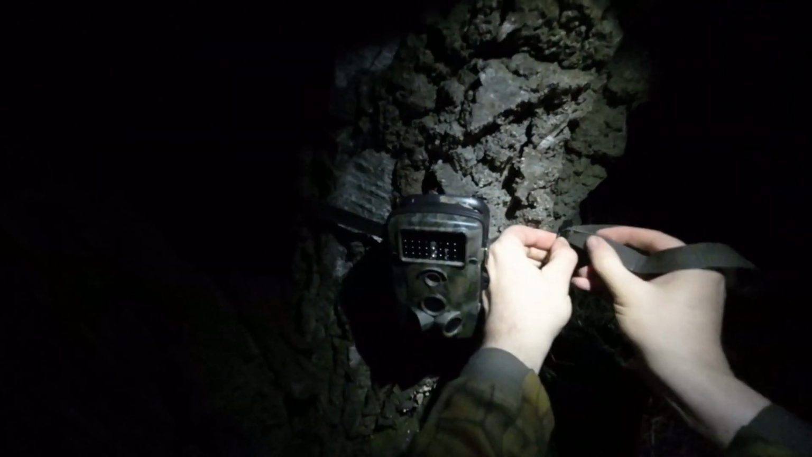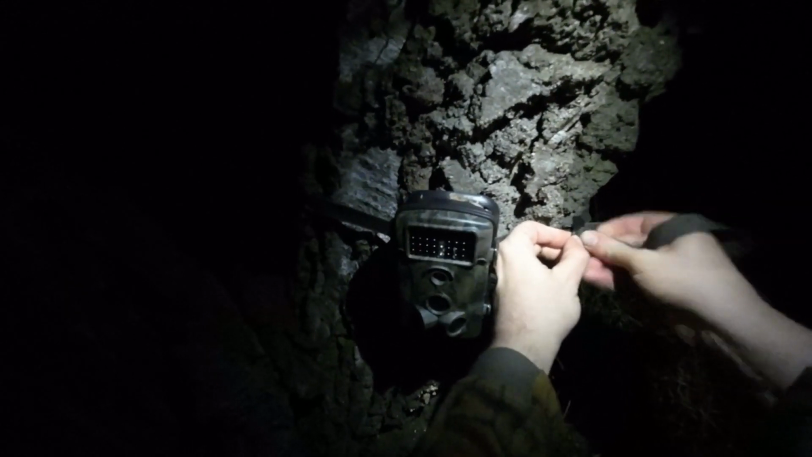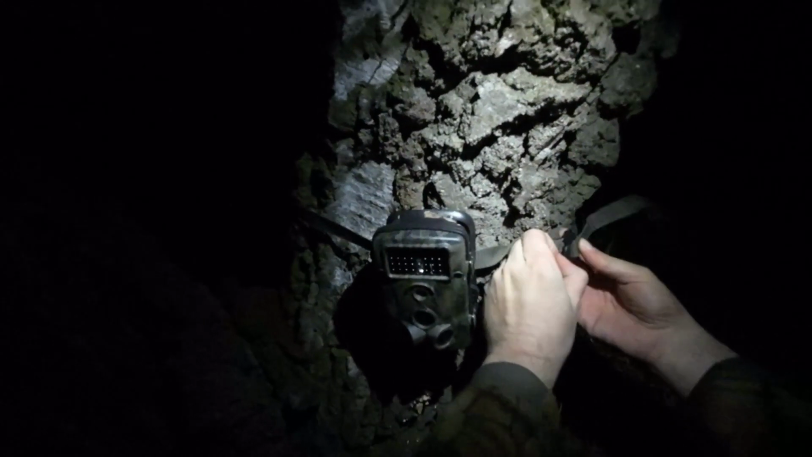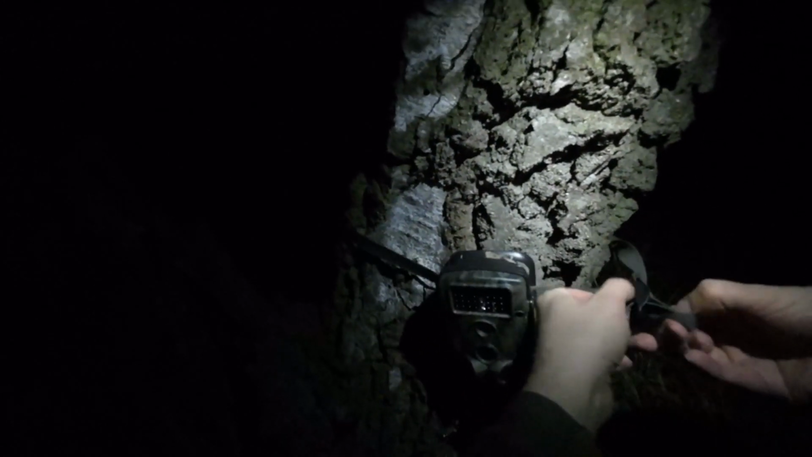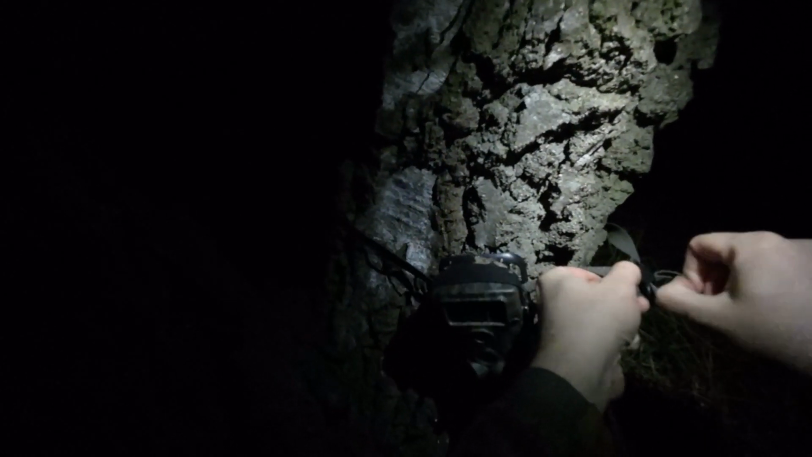So, bear with me. I'm going to bring up the camera here, and then I hope that the badger will come back by here. This is the area where I saw his traces, and it's also where I just saw him on the thermal imager.